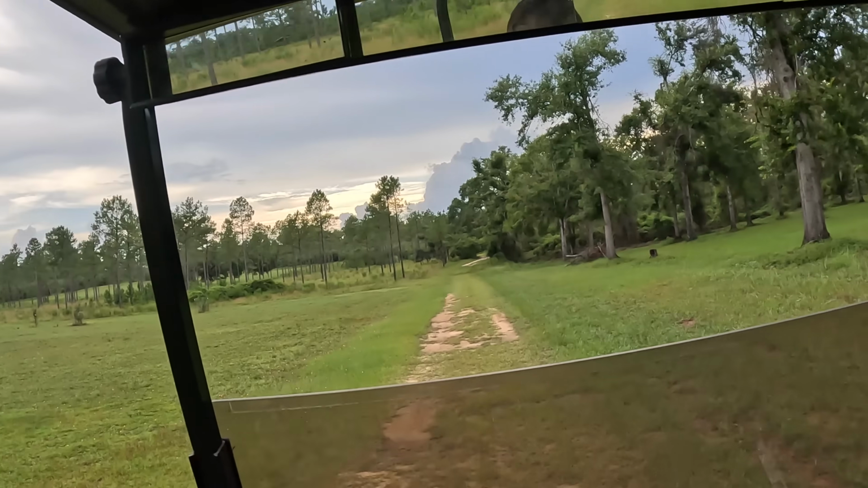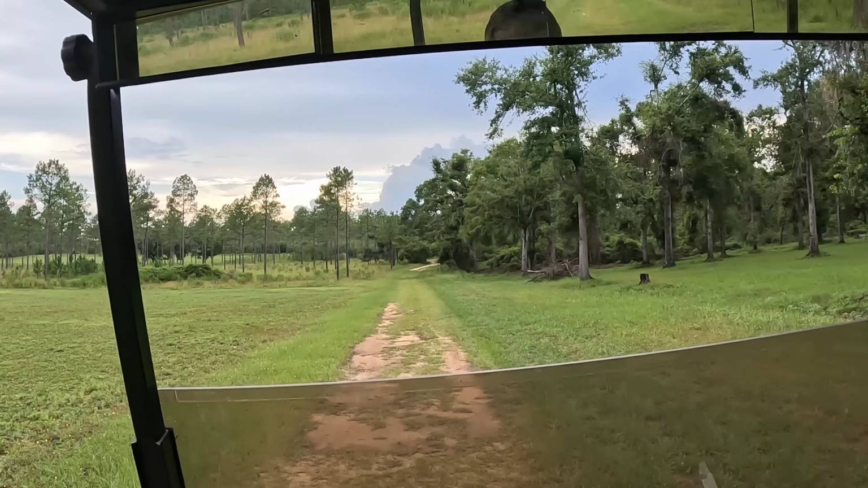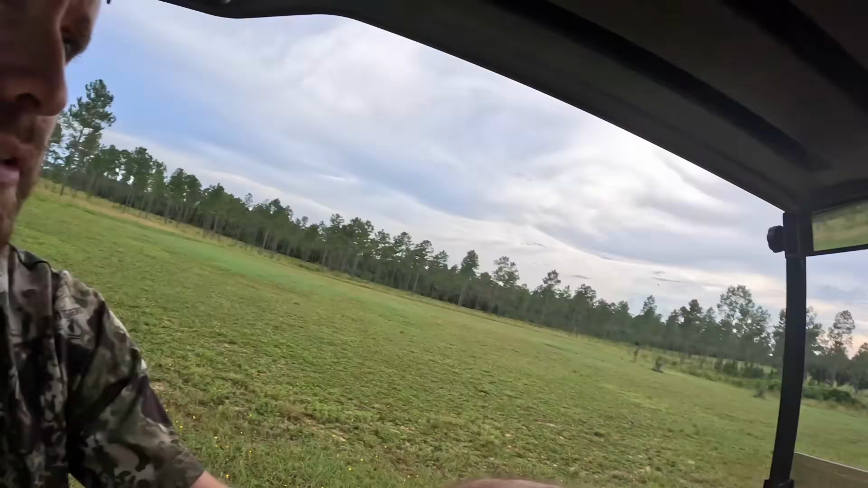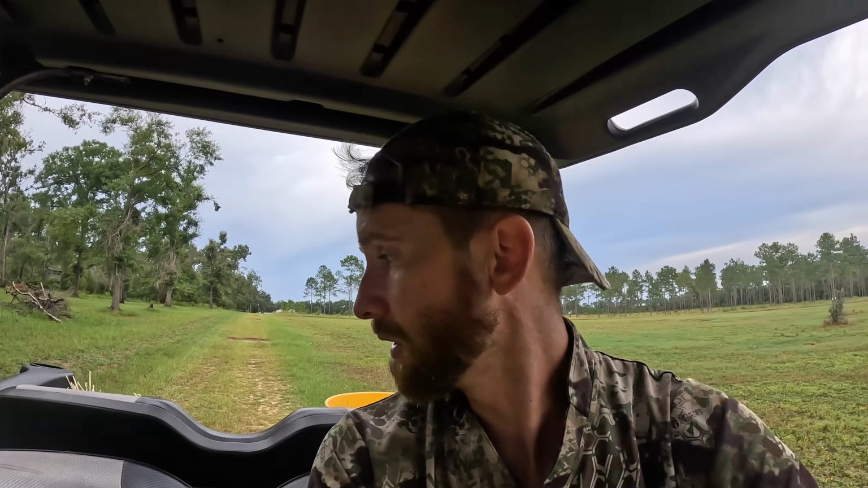Everything's feeding. Probably can't see those deer crossing the road. Bunch of deer crossing the road down there. And some fawns, 2 little fawns behind them, does and fawns, but everything's moving. And hogs are gonna be moving. I'm taking the golf cart because it's nice and quiet. So I'm gonna sneak in there and see if we can spot and stalk some hogs tonight.